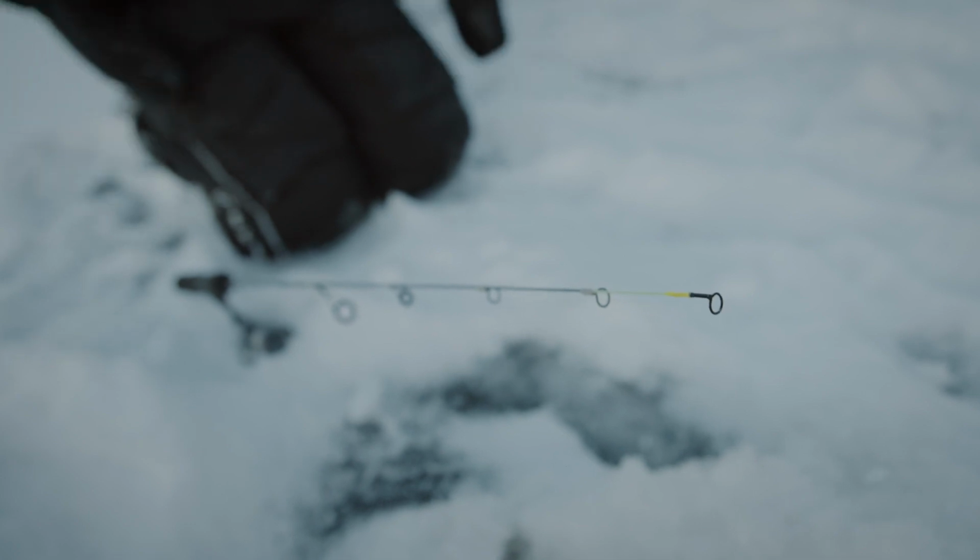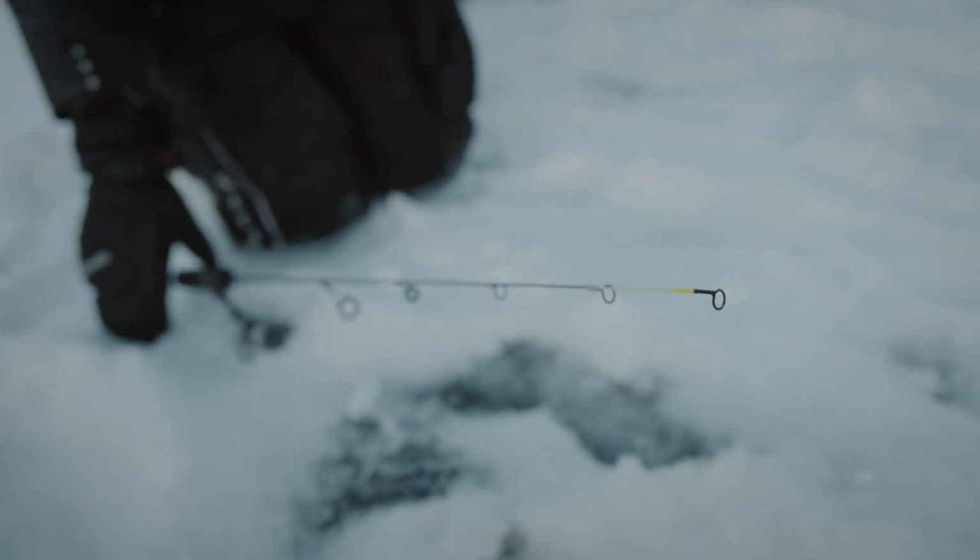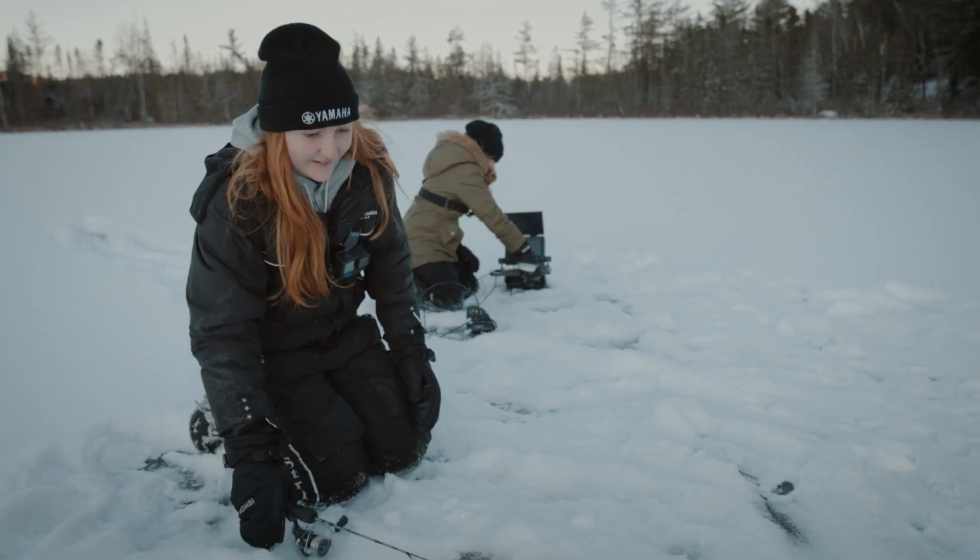I just want to know what it is. I just want to know what it is.